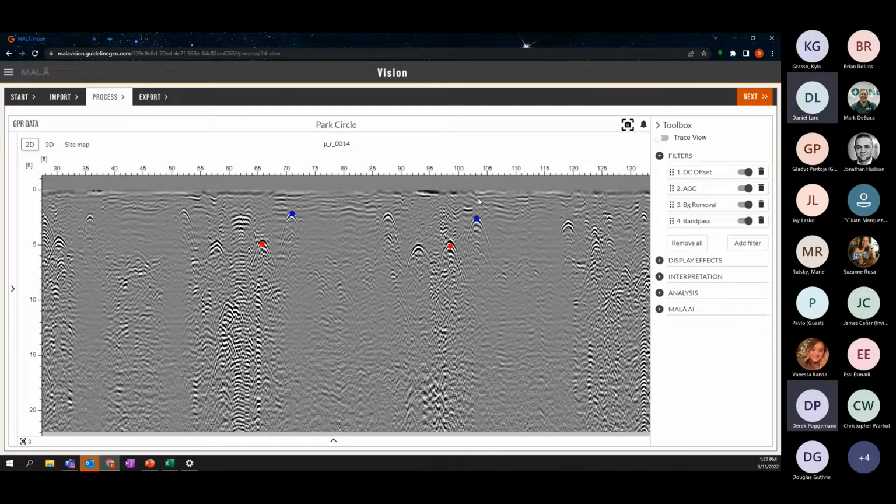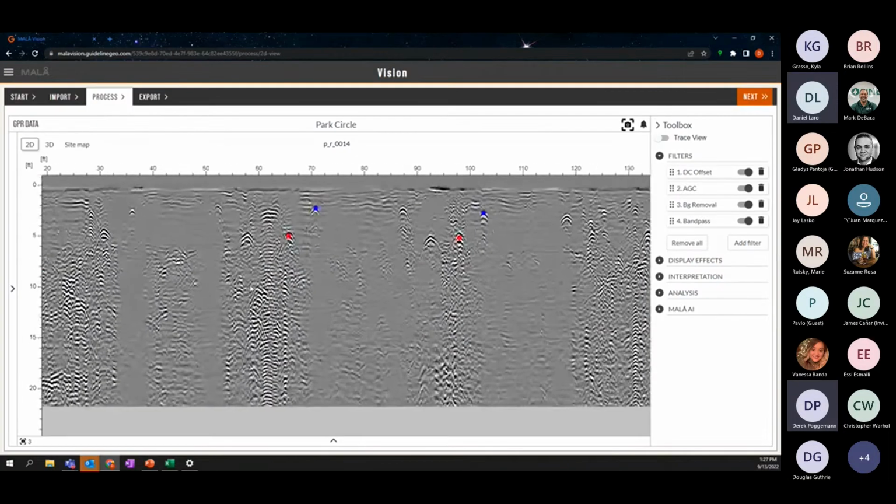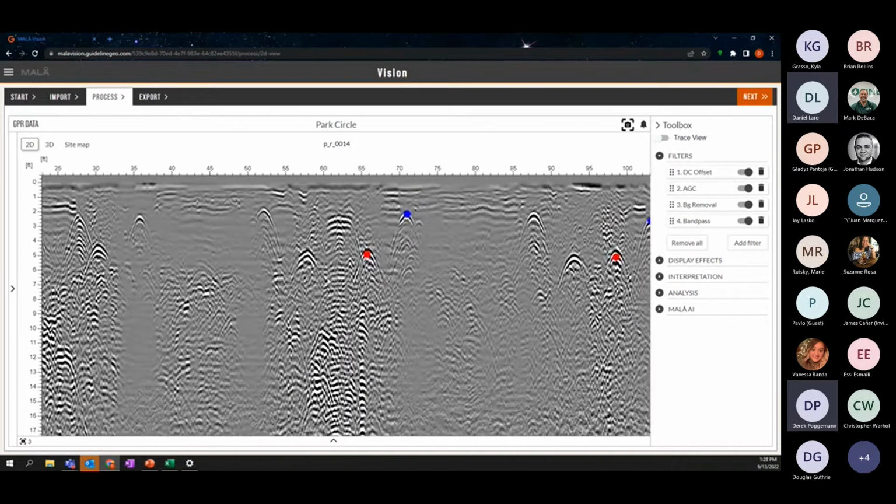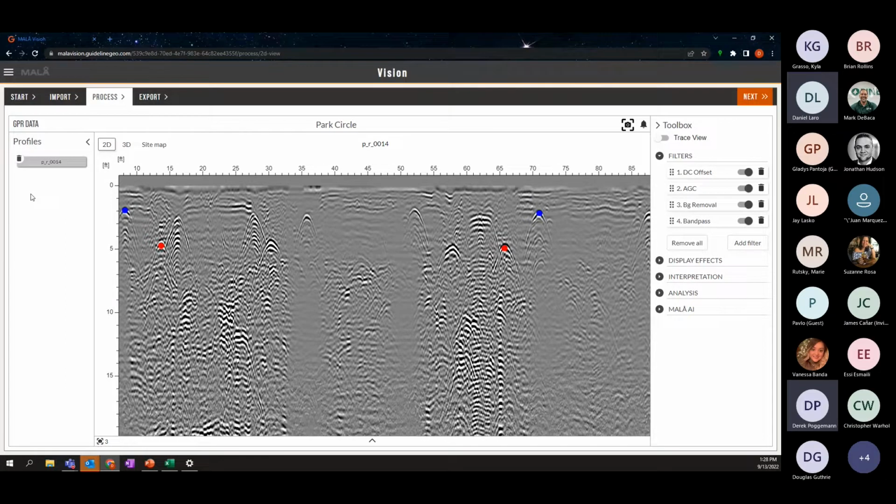Upon the data set opening up, we are taken to a 2D view of the data. I can scroll into this data, I can scroll all the way out, and I can move it around if I'd like. If I had more than one profile in this particular project, it would be listed here, and I could scroll through these profiles with the page up and page down keys on my keyboard.